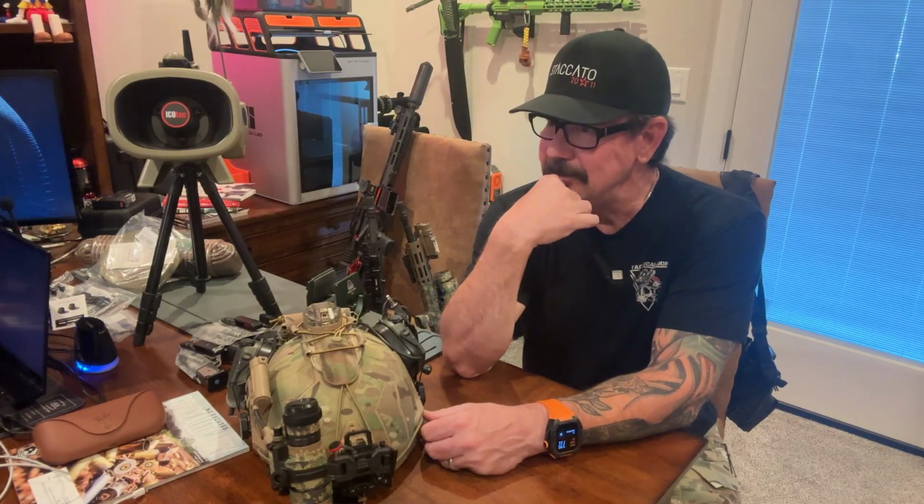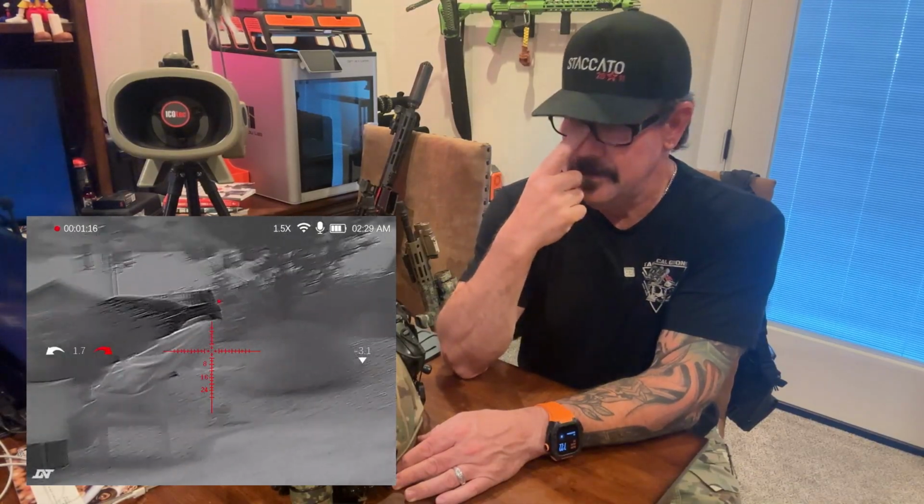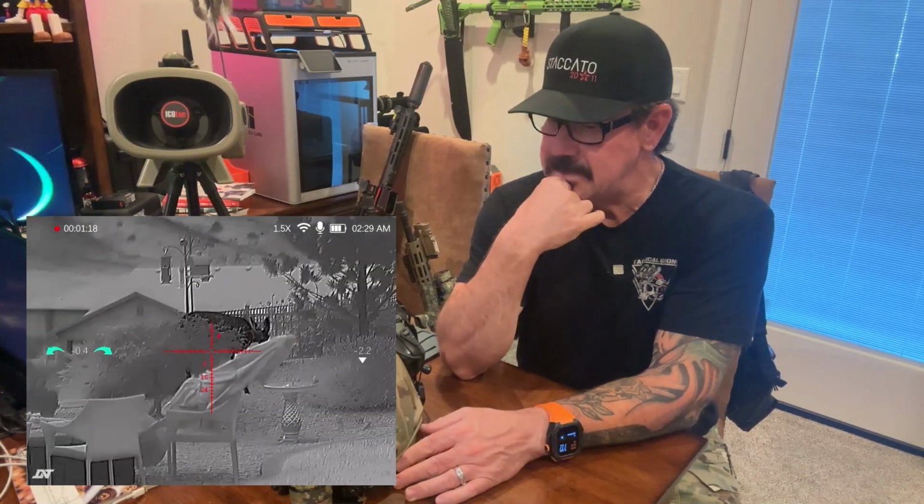But literally just boom. I mean, it's crazy, the difference. And I have some footage, I'll probably throw that in here, of that deer. I think I have some. If I do, I'll throw it in here so you can see it. But that's it. If you have any questions about thermal or night vision, put them in the comments below.